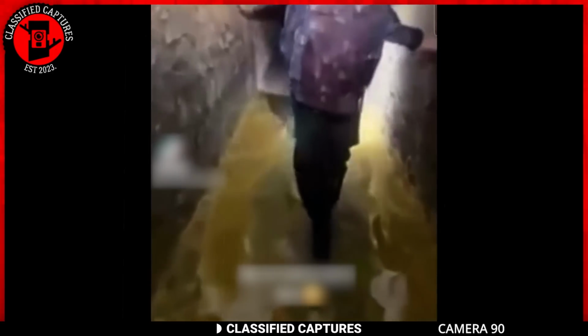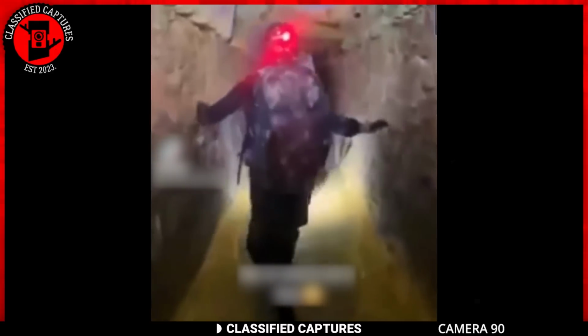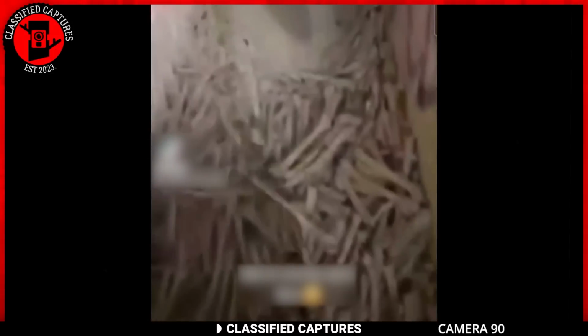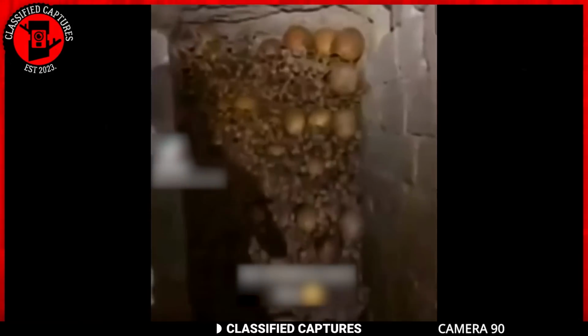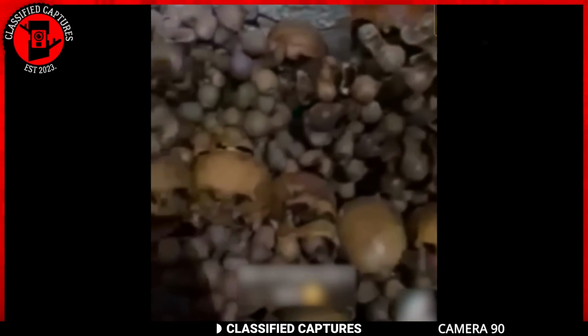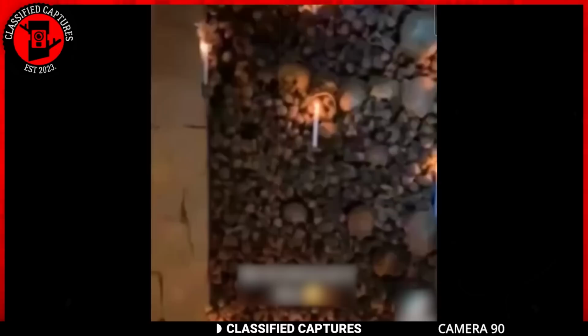During a cave exploration in Mexico, things took an unsettling turn. This one is a tad disturbing. Yup, those are hundreds of human skeletons scattered around, and there's even a wall made of skulls. This alone is enough to send shivers down anyone's spine, but the story doesn't end there.